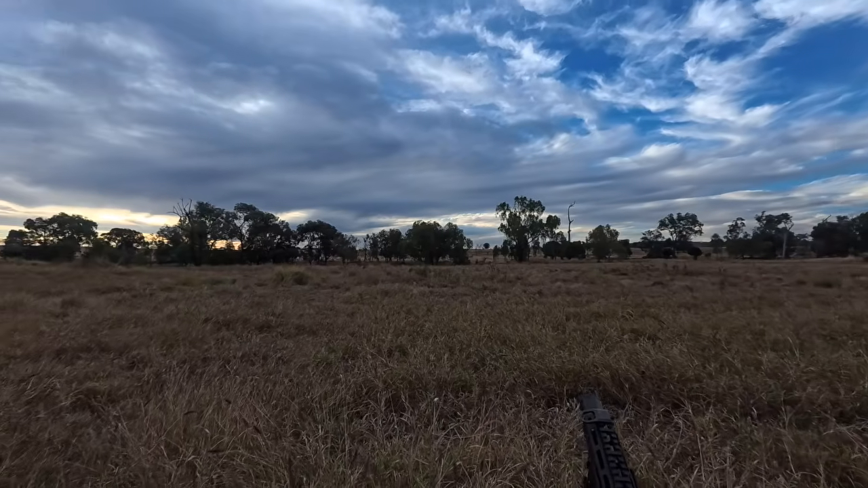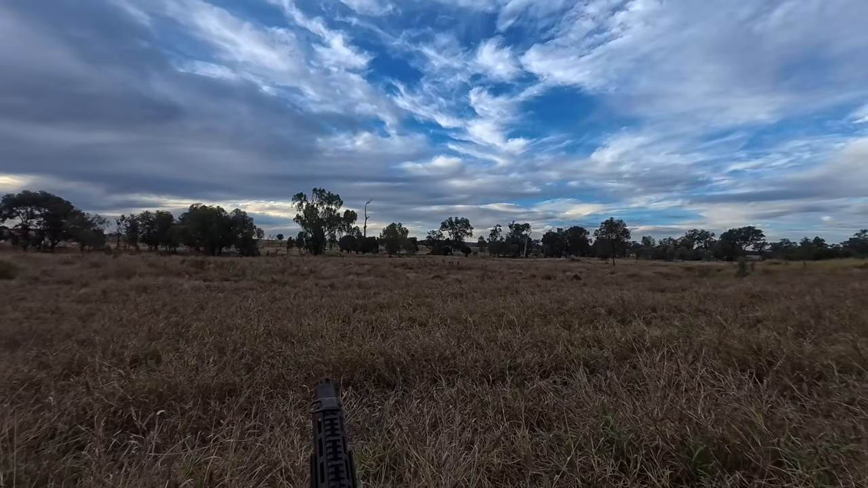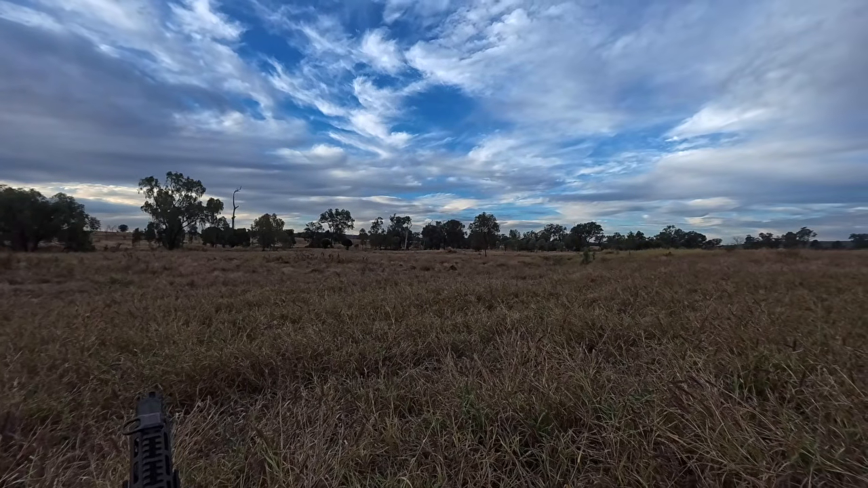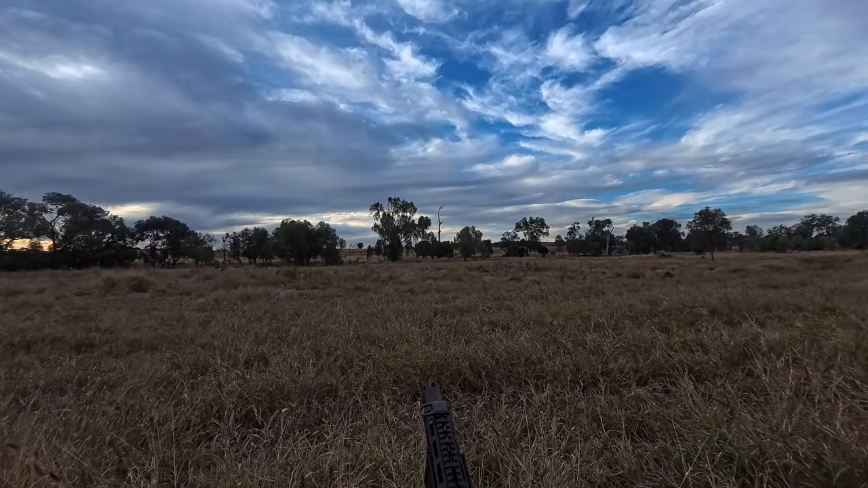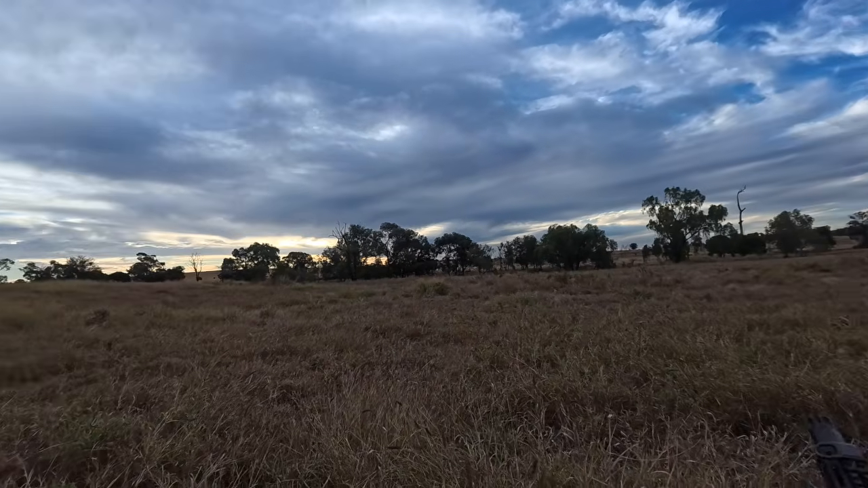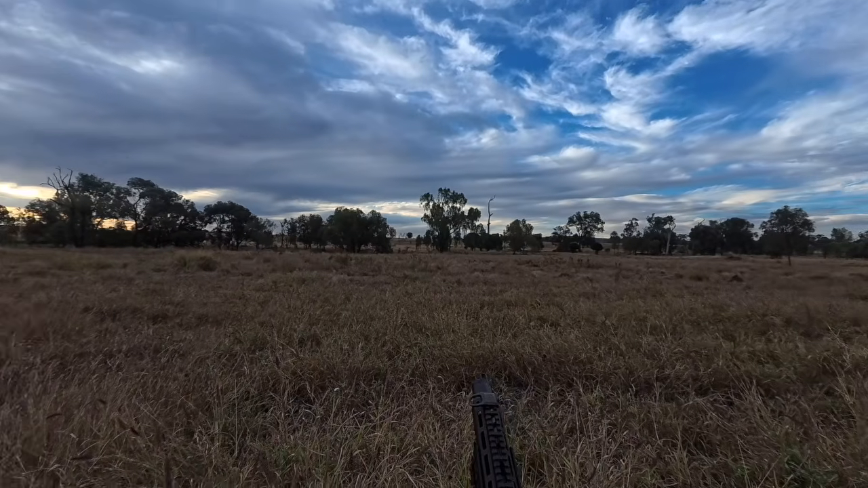Trouble is, they're pretty hard to see unless you can see them moving. They're going to be pretty hard to see because the grass is starting to hay off a bit now because they had a bit of cold weather. But what a beautiful afternoon. It's just almost dead calm.